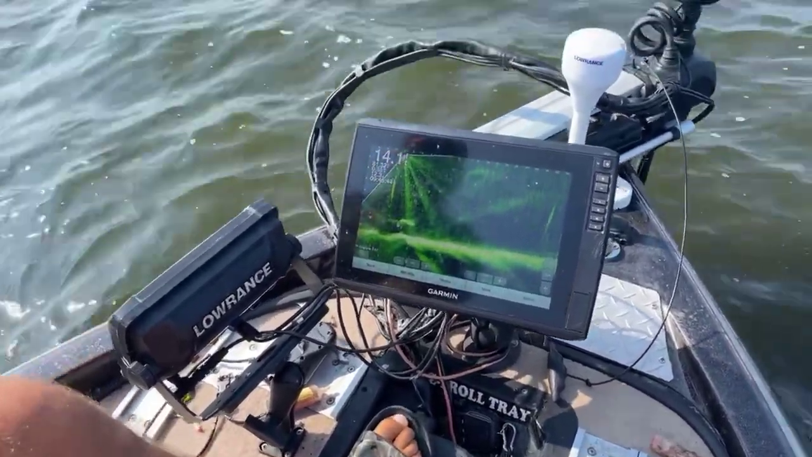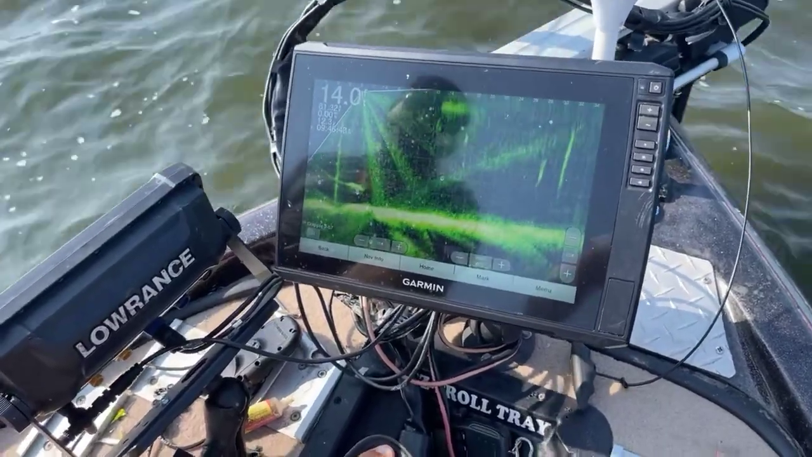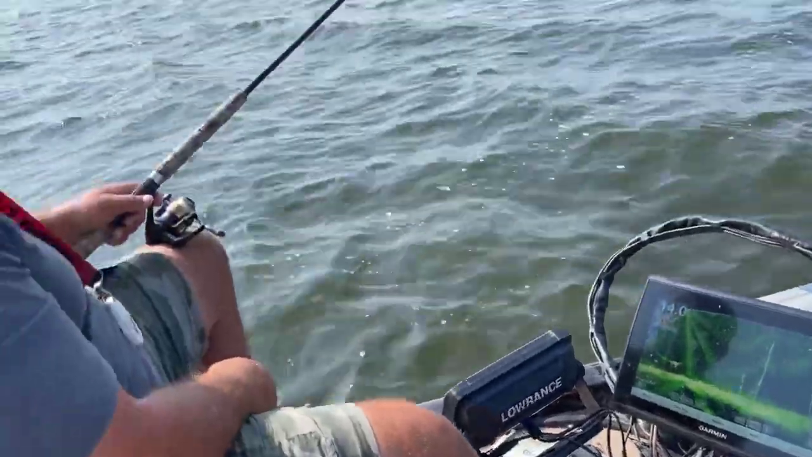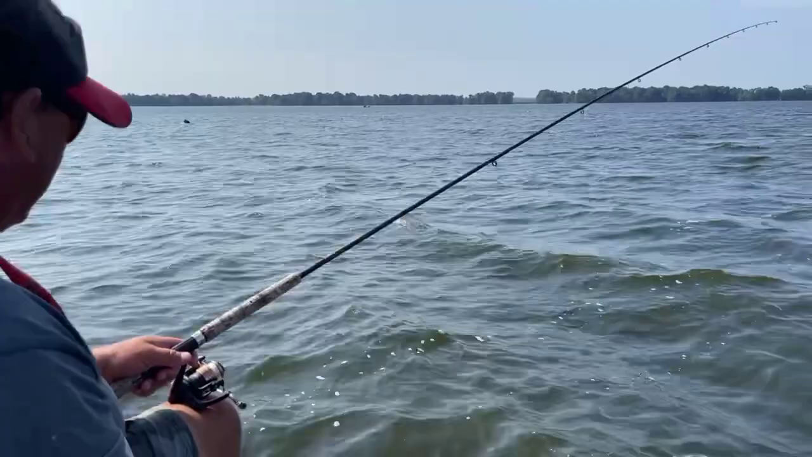Yeah, April was real good this year for crappie. It was, well, March, April, May, all the way through the middle of June was great. You know, it slowed down some now, of course, but we're still catching several fish.